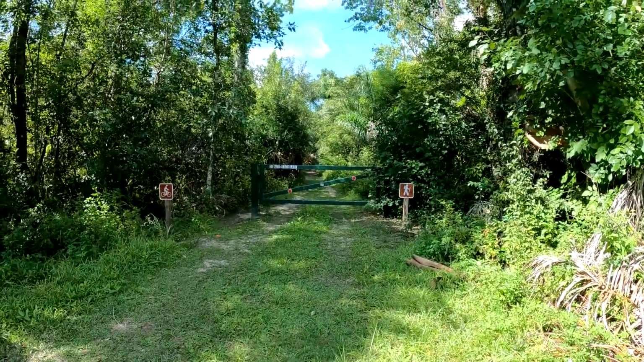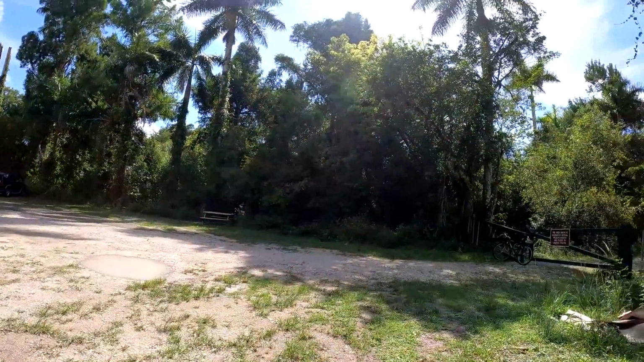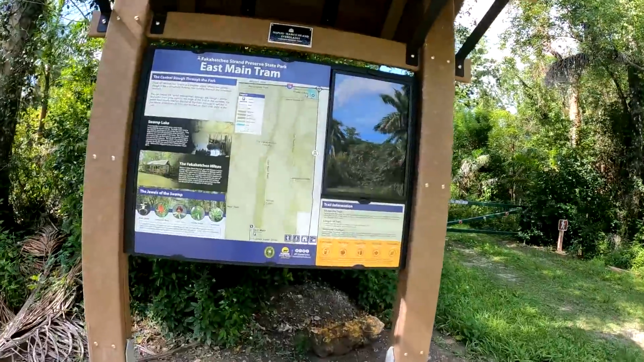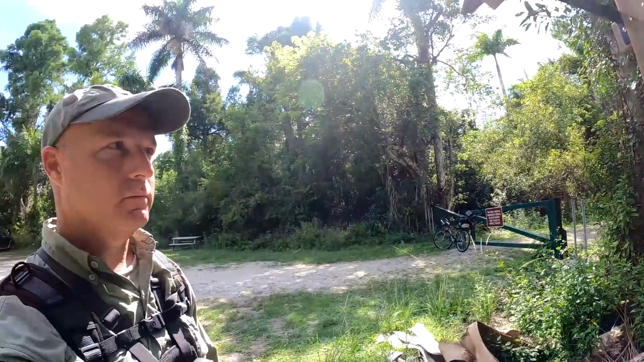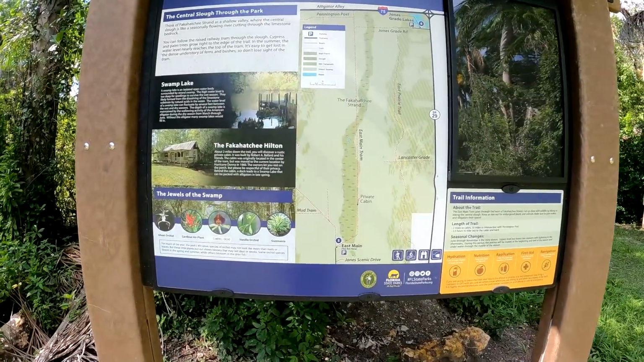Fakahatchee Hilton's about 1.7 miles out that way, but we're not going out that way because we cannot put trail cameras in the Fakahatchee Strand anymore. So for that reason, this camera is out in the Picayune Strand State Forest. At least that's where it got started.